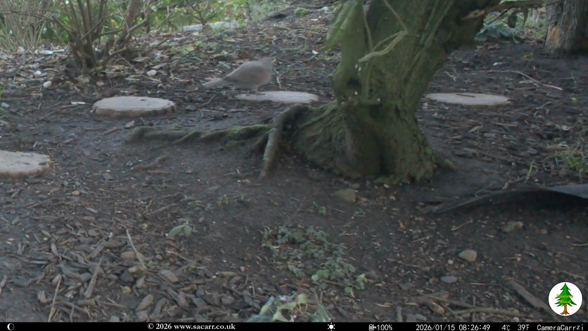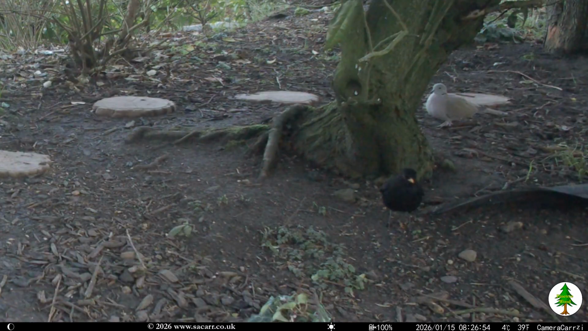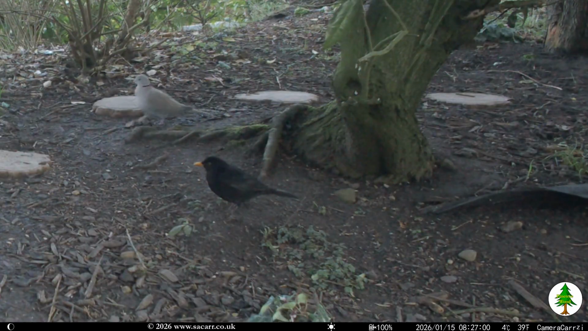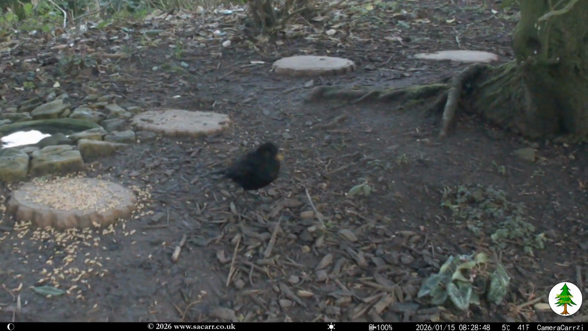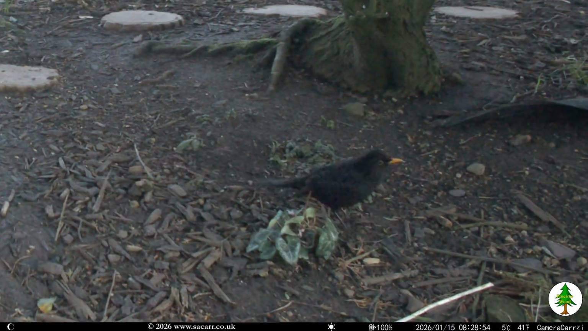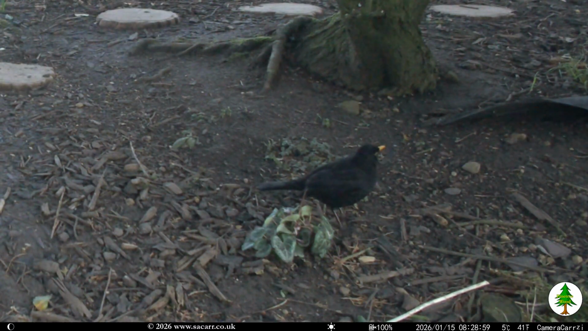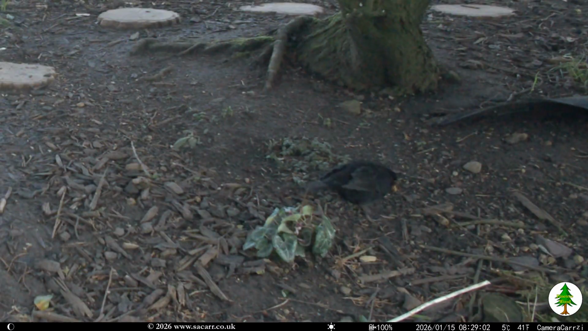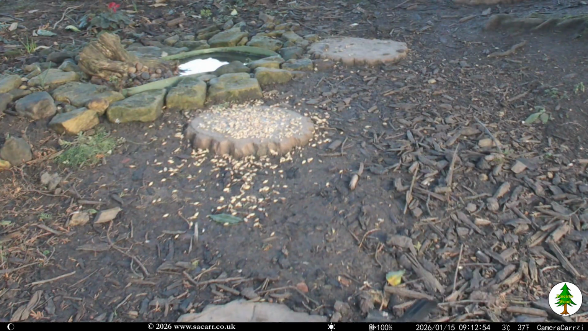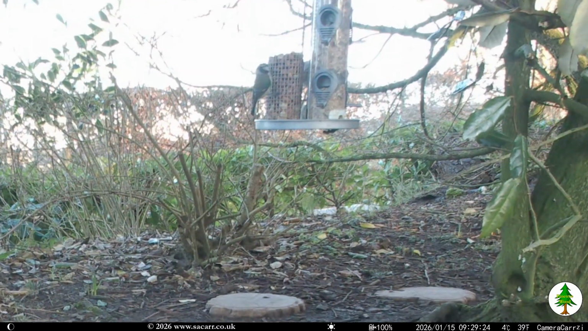The dove was throwing its weight around again, chasing a blackbird. A coal tit dropped in at 9:12, but they never stopped for long. A blue tit came to the feeder not long after, followed by a pair of great tits.